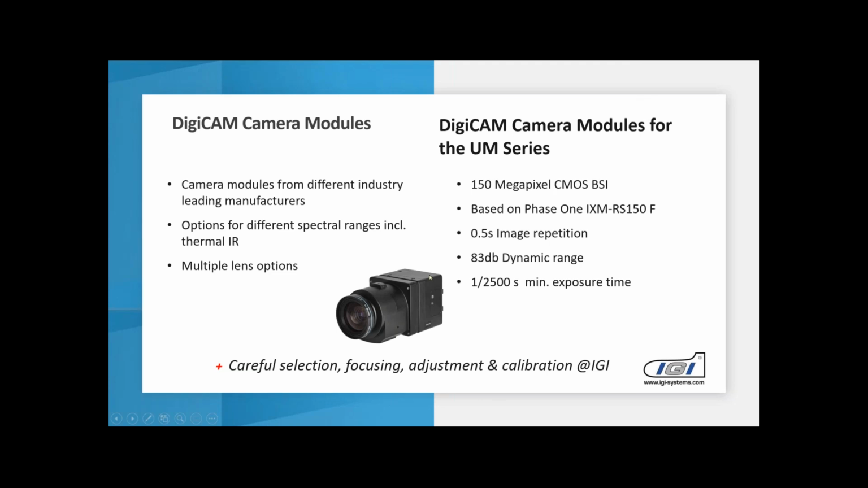Especially for the UrbanMapper, we are integrating the Phase One iXM-RS150, because it has a 150 megapixel CMOS sensor with a high image repetition rate of about half a second. It has a very high dynamic range, 38 decibel, and it can expose very quickly. In the end, what makes this a Digicam or an UrbanMapper is, of course, the careful selection, focusing, adjustment, and calibration that we do at IGI.